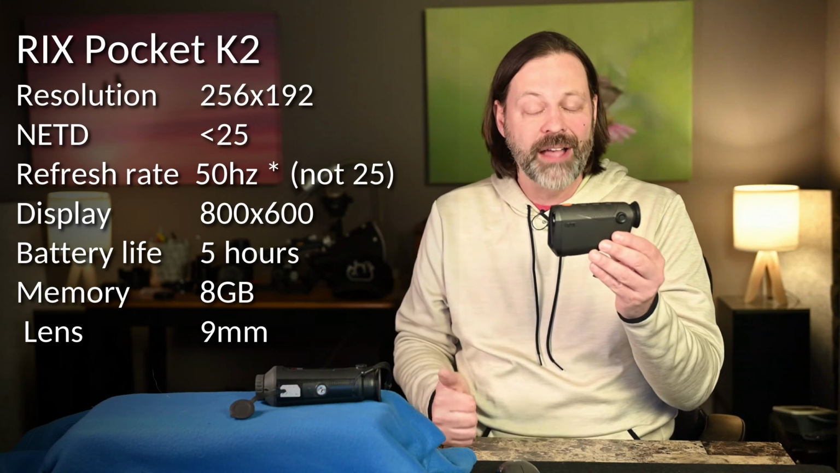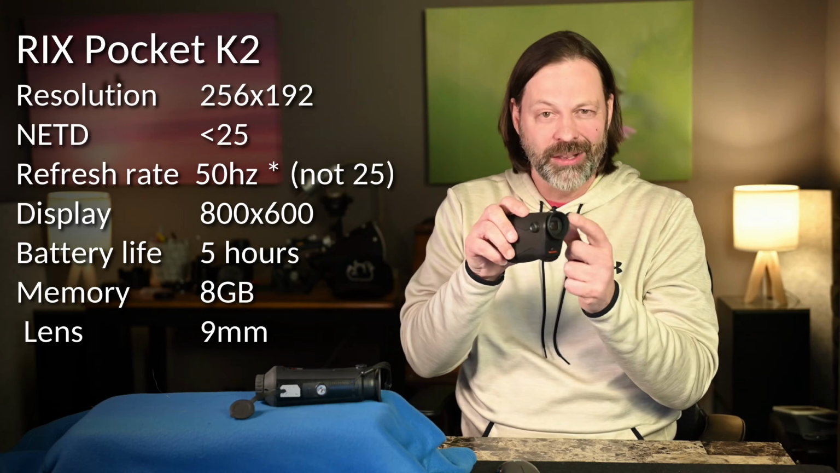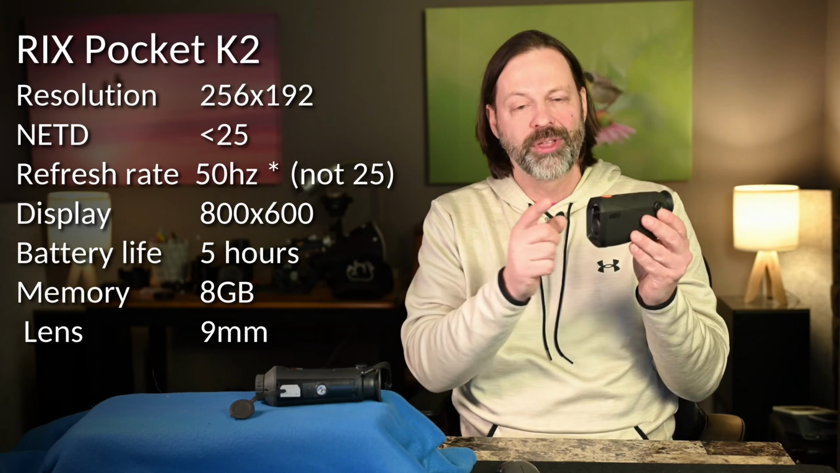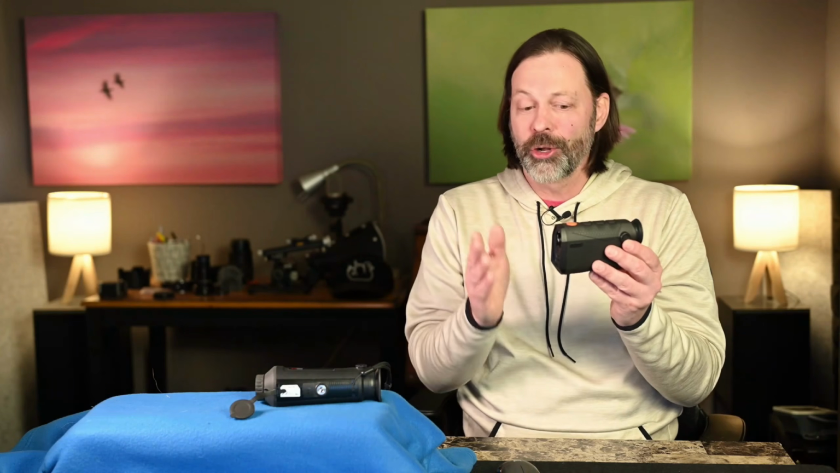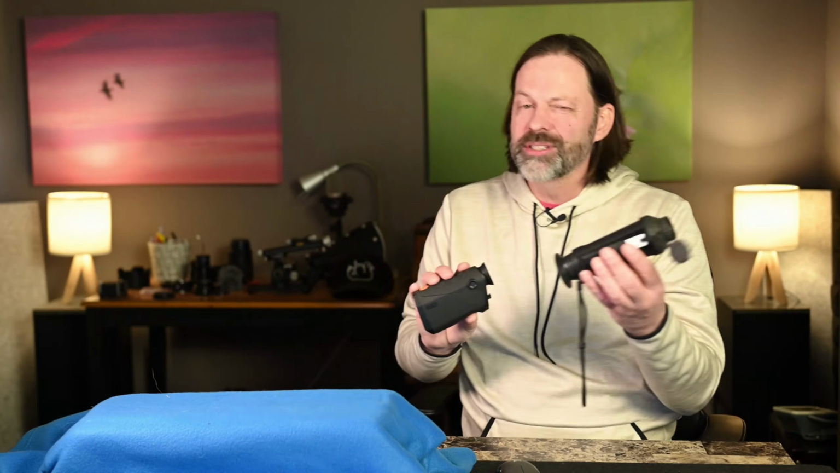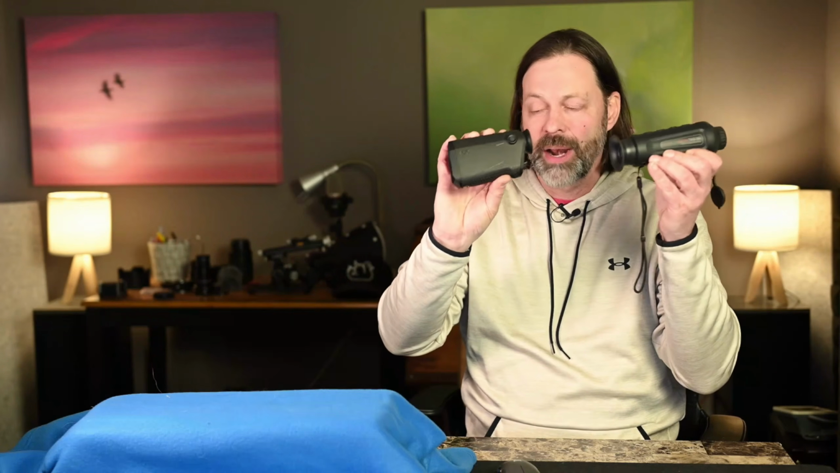It has a 25 hertz refresh rate, which is a little slow. The display, it's that little miniature TV, it's a little smaller. The battery life's a little smaller. The lens is a little smaller. Put that all together, $500. All right, so $500. I'm going to call this $1,000. I'll put the retail price over there for you to see, but this is what I was dealing with.